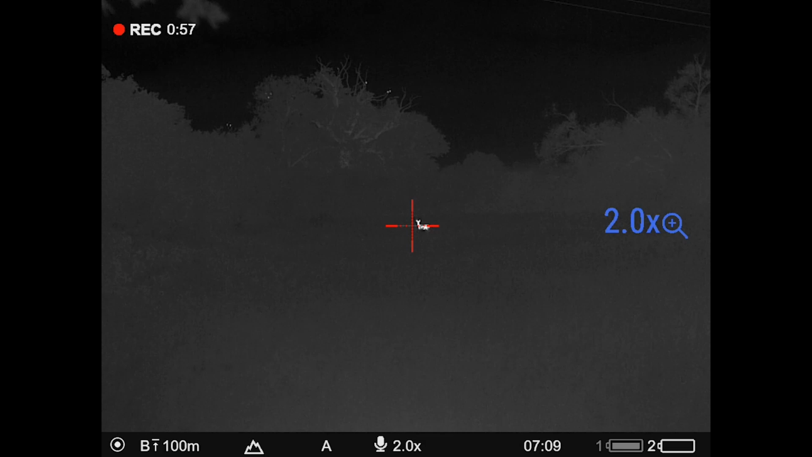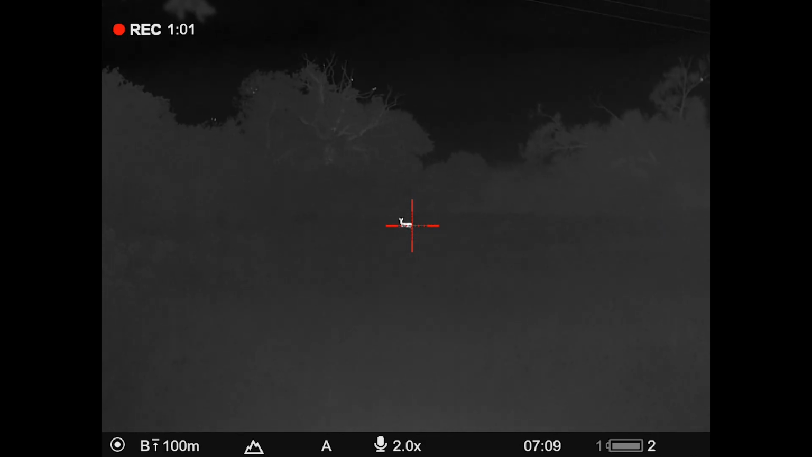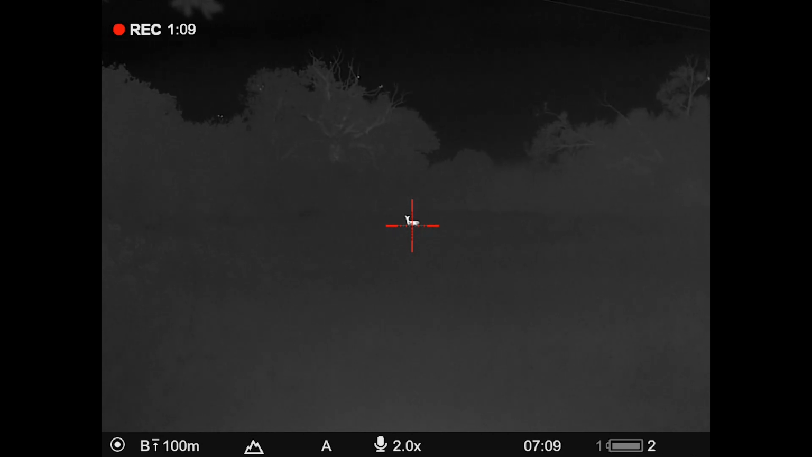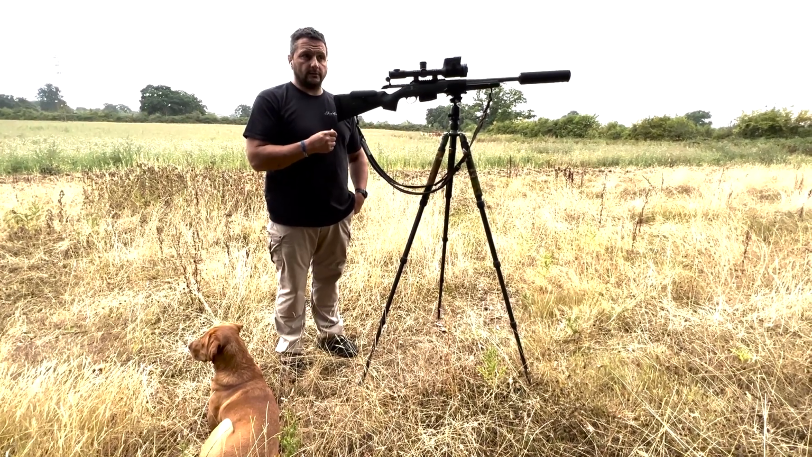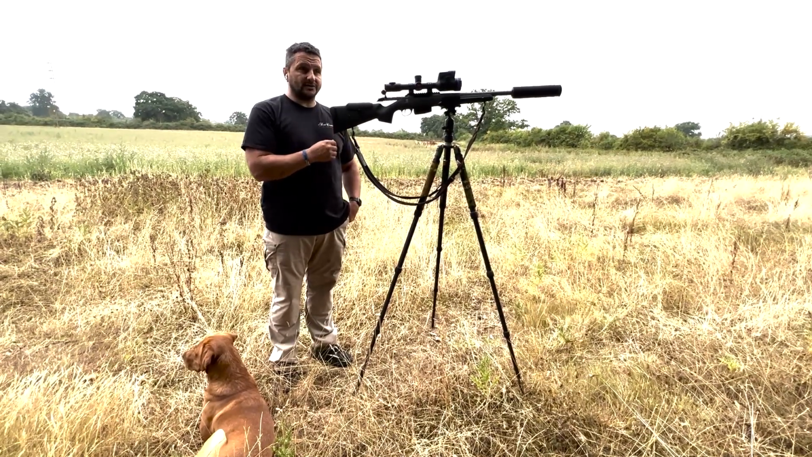Yes, you get a bit of distortion from the noise in the picture, but every one of those zooms you would be comfortable to take a shot, guaranteeing where you're putting that round on the quarry.